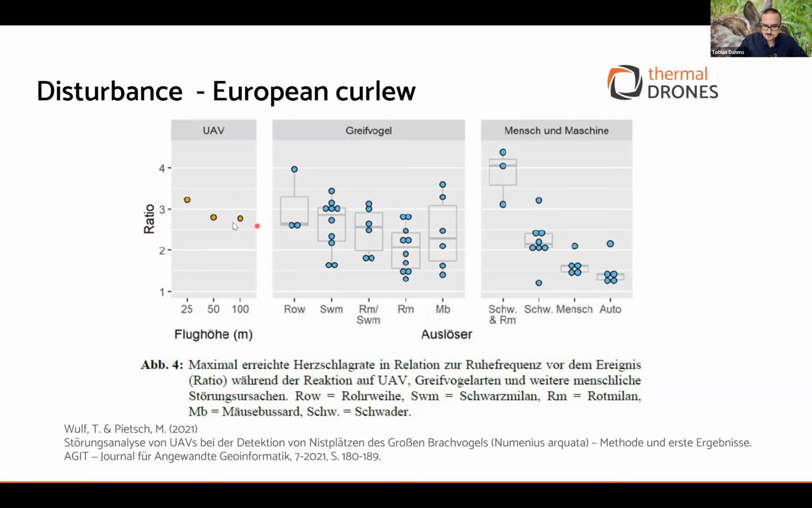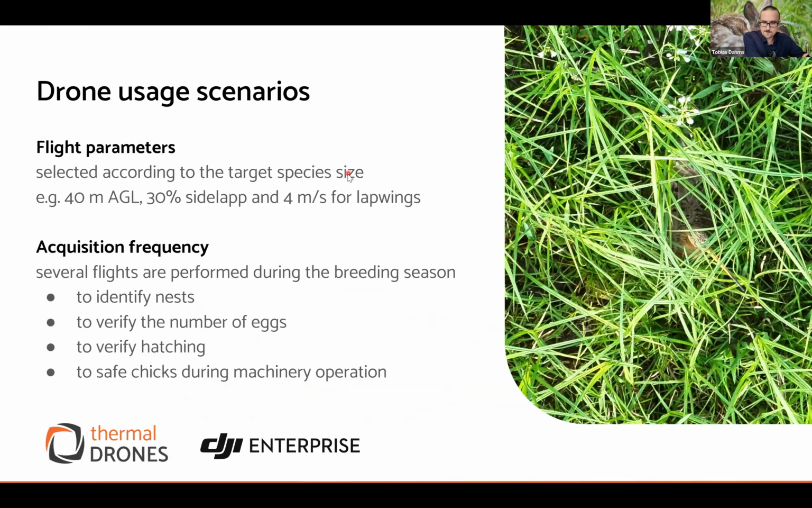What you can see is that the heart rate rises approximately in the same way as if a bird of prey would fly over the nest. So it's a disturbance, but when you fly 50 or 40 meters above the nest, one also has to say the disturbance is limited, and if you use a good method, then this disturbance is only 2 minutes per hectare, so it's not too high.